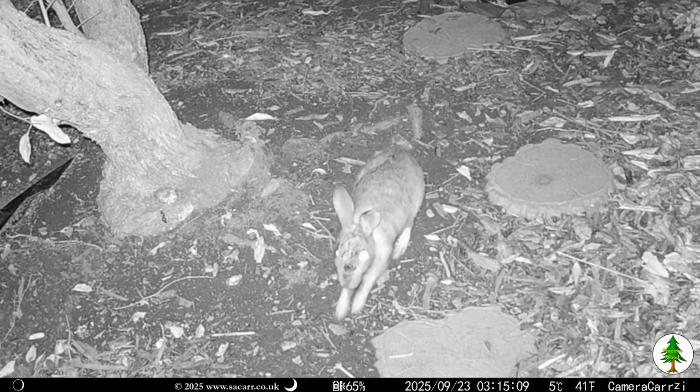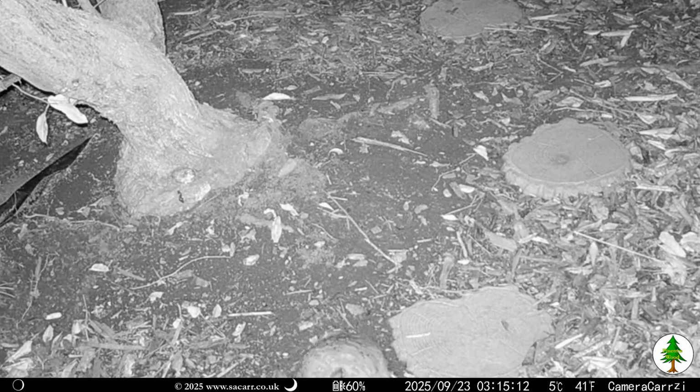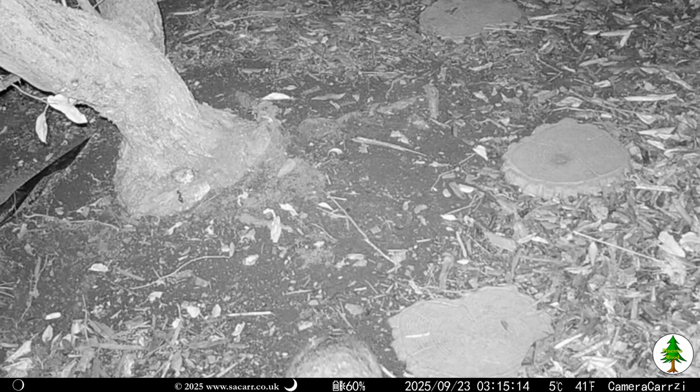The vast majority of the camera captures in September are of the rabbit, and on the 23rd there was a great deal of sitting around the tree.